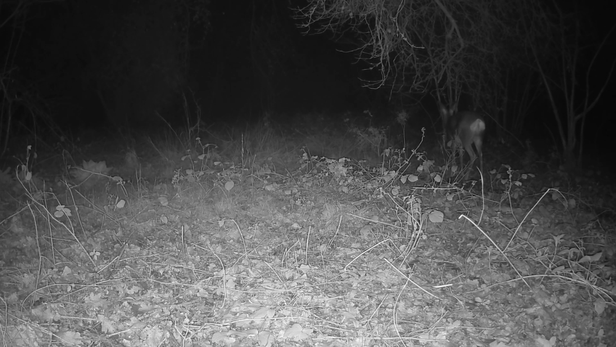What amazes me is the fact that the roe deer can faithfully follow the tracks at night. I can imagine being right out in the countryside here, there wouldn't be much background light to illuminate inside the woods here, so they must know these different tracks pretty well.